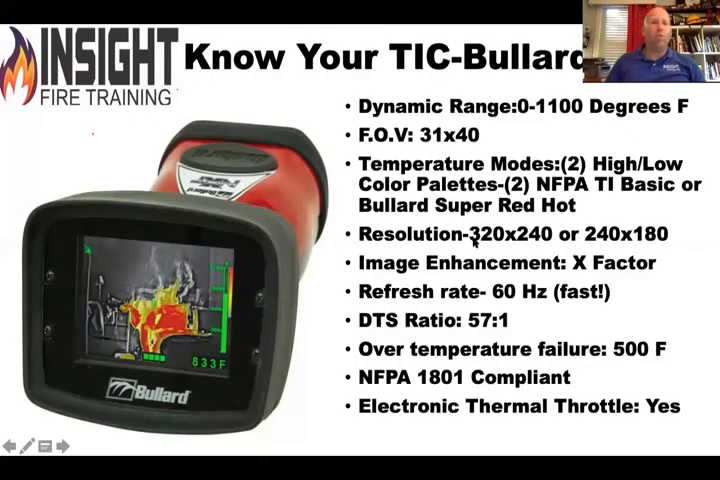So some of you said you used the Bullard. I put several of the Bullards in here. This is a quick cheat sheet. We also sell a TIC guide for those of you who are really into it. We have 34 different models of cameras covered in that. The Bullard NXT or QXT has image enhancement like the FLIR cameras. Allows you to see the edges of things really well. If you notice in the picture, in the lower left-hand corner, you can actually see the outline of the furniture and the objects in the room.